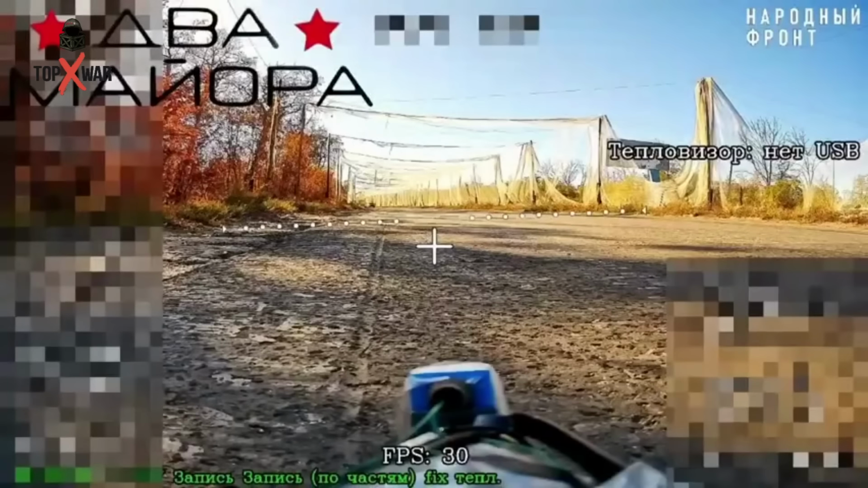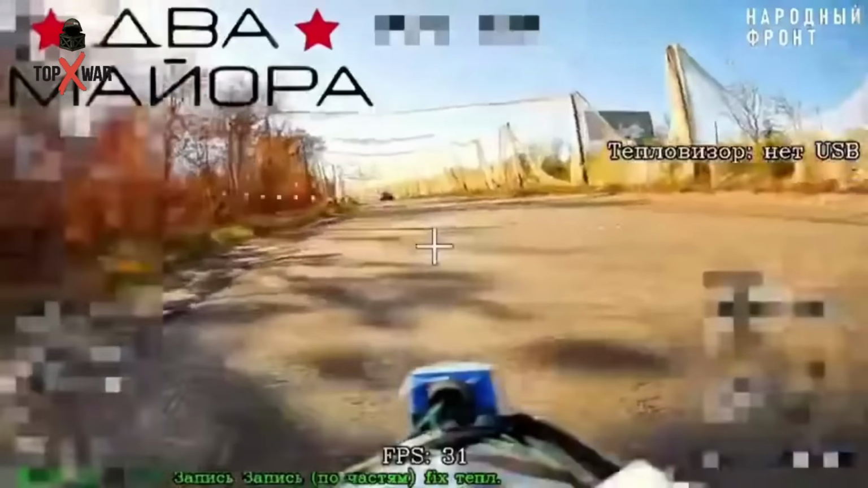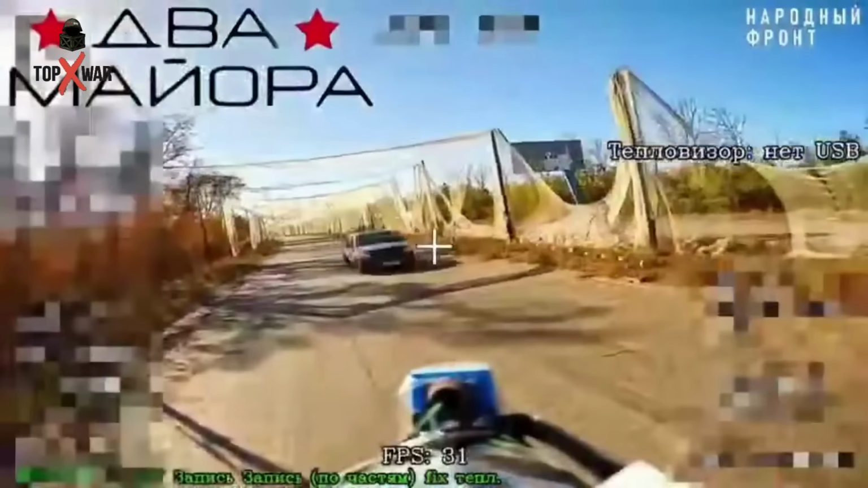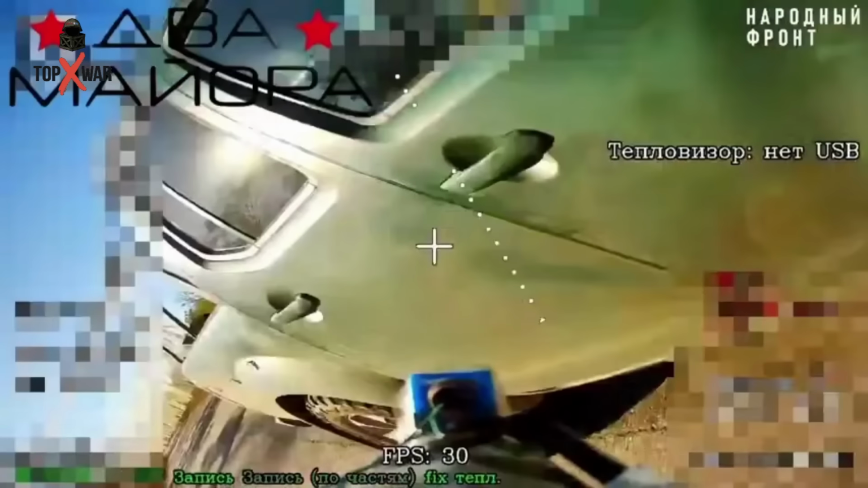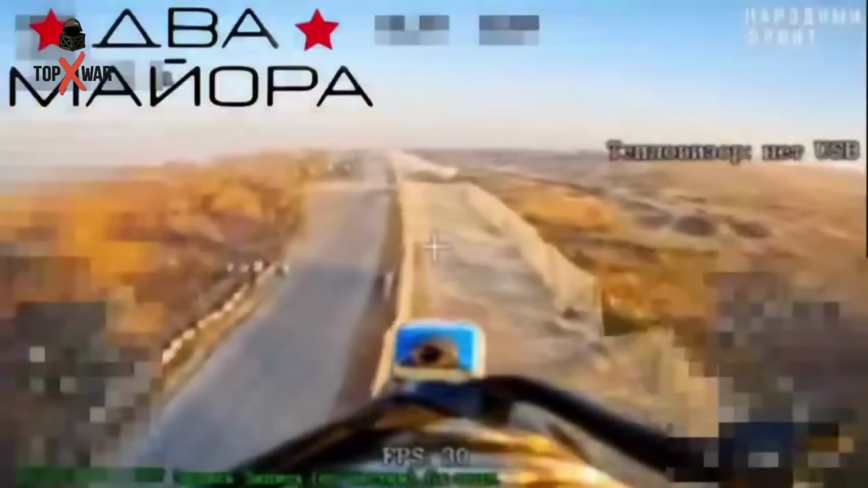The enemy attempted to create protective corridors for their equipment, but the 70th Division of the 18th Combined Arms Army still controls areas where the Phobos drone can operate freely. The fiber optic drone did not try to push through the defensive netting. Instead, it reacted instantly to a brief opening and struck a Ukrainian armored vehicle with a precise, direct impact.